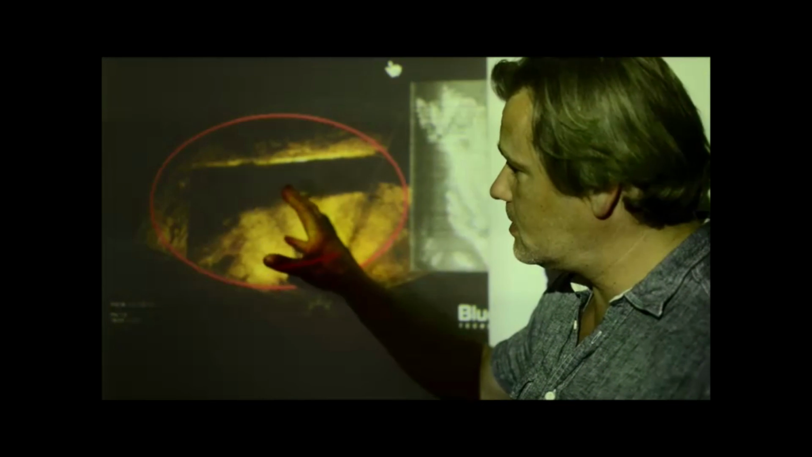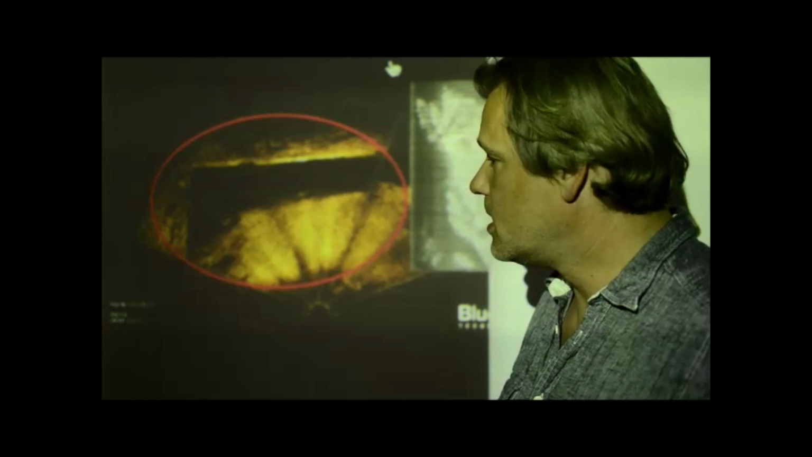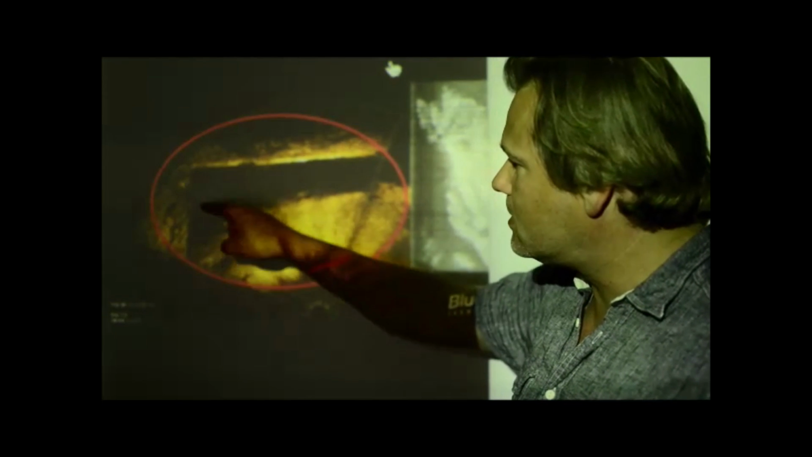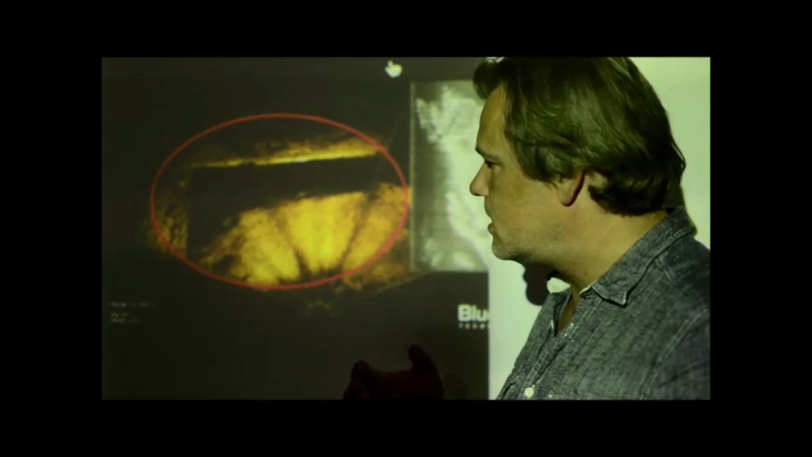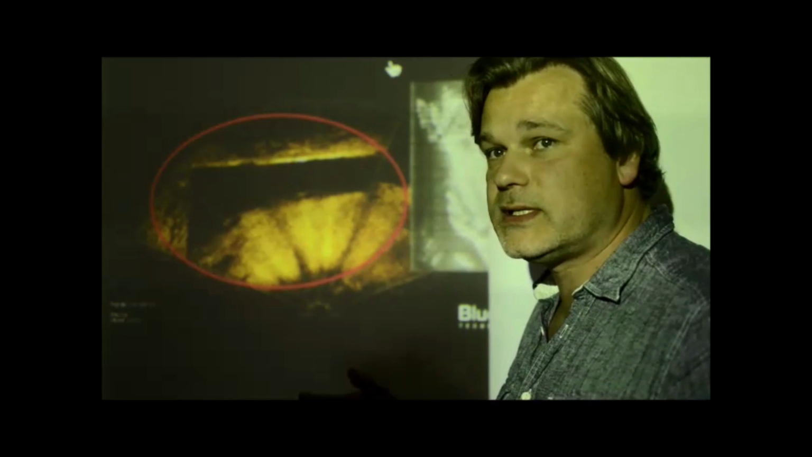For us, this is a very interesting picture. As you can see here, we have straight lines. There are also 90 degree angles here, and that amazed me. It's an intriguing picture. It's an amazing picture for me. I have never ever seen a picture like that.